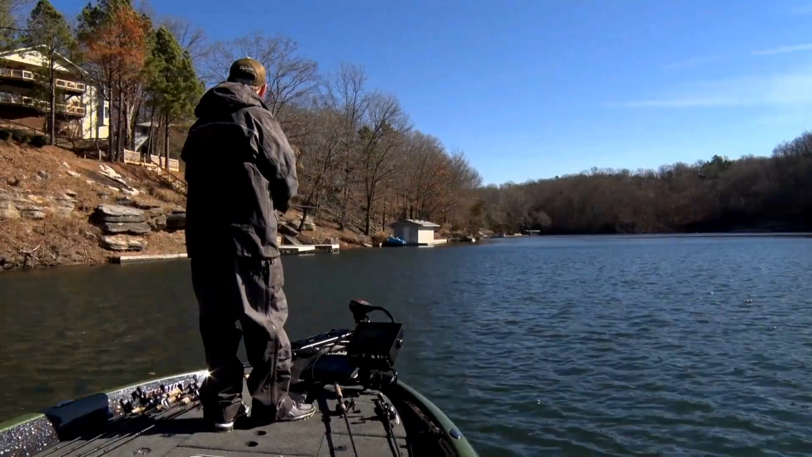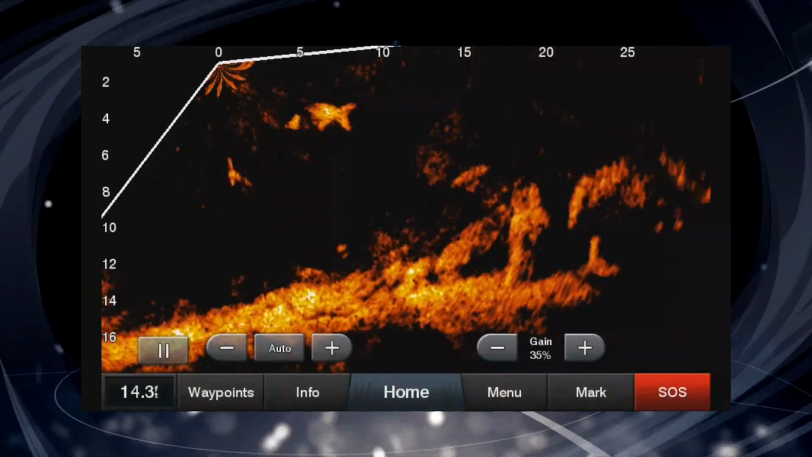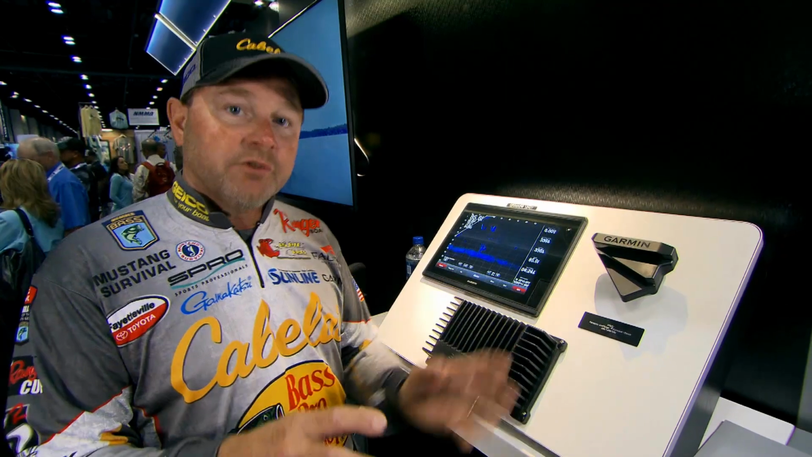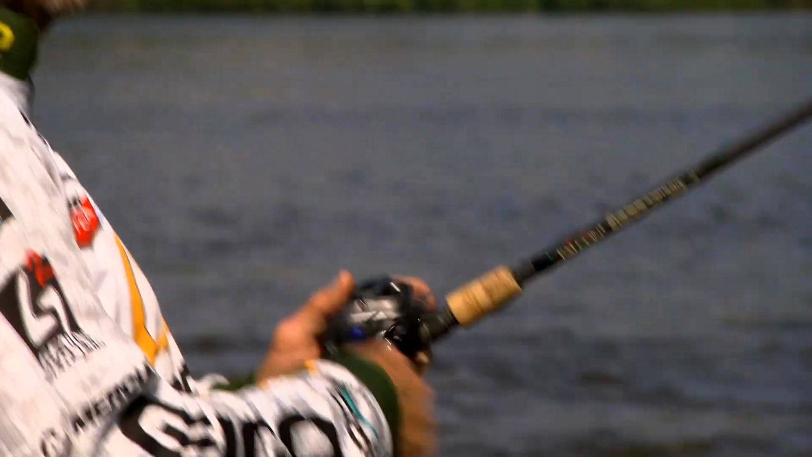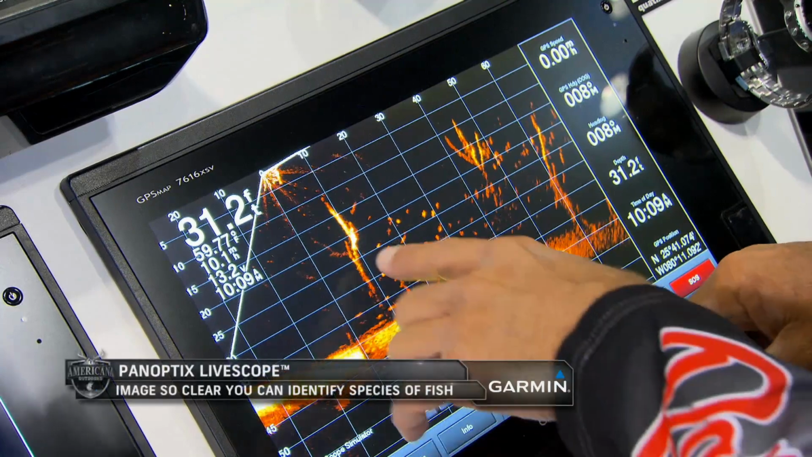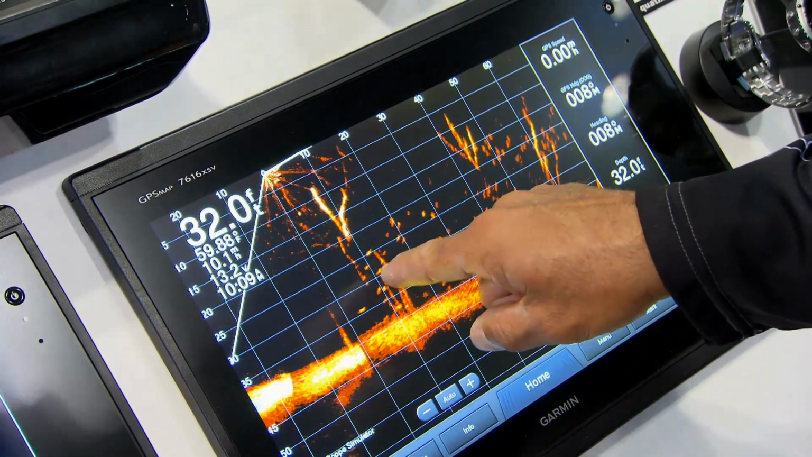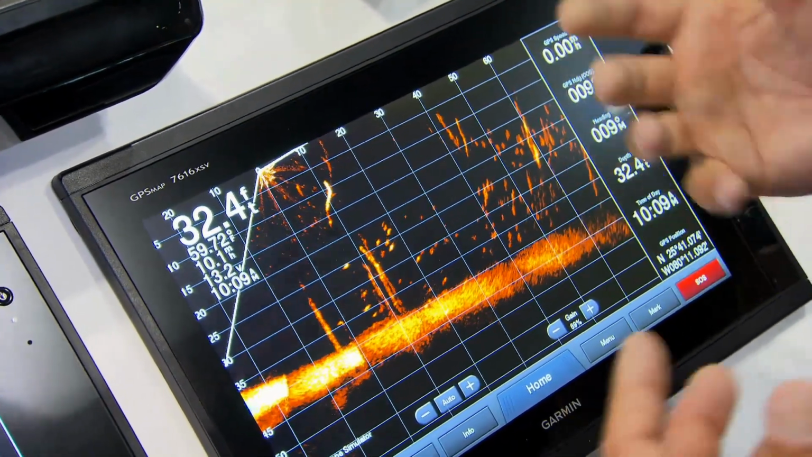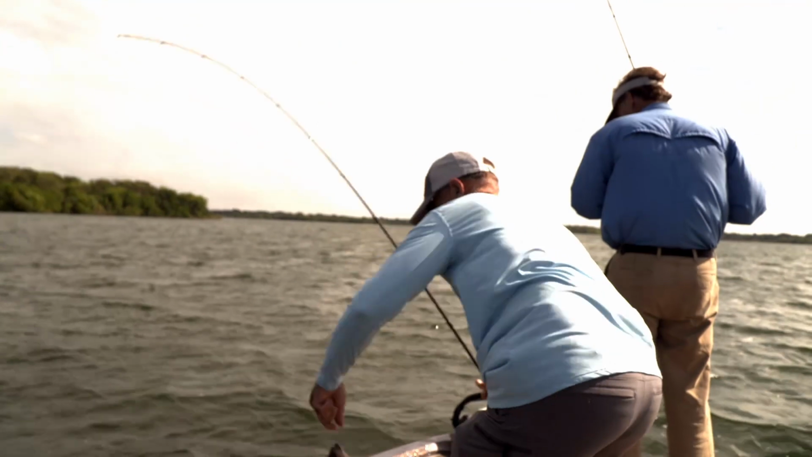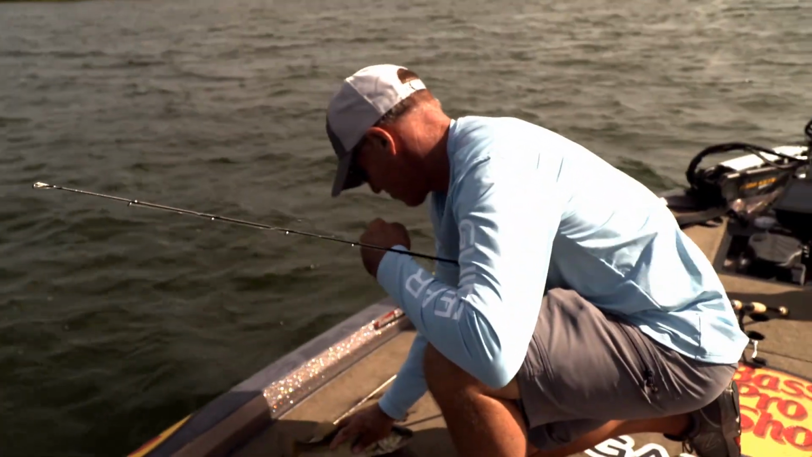It is unbelievable. To be able to look down at boulders and trees and see the fish moving around those trees and boulders, it's just unbelievable. It's absolutely going to change the game of fishing. Look at the detail in the picture. These are trees, and you can actually see the fish swimming. You could also see that with the original Panoptix, but this just has a lot more detail, and I can tell the difference between a 2-pound fish, a bait fish, and a 4-pound fish.